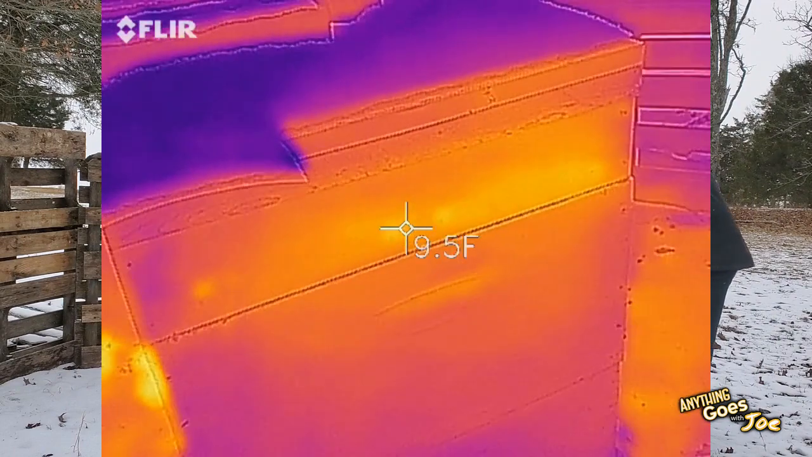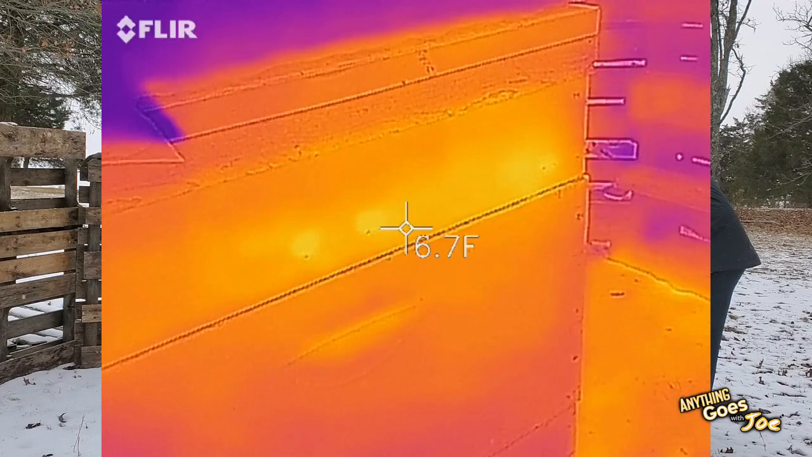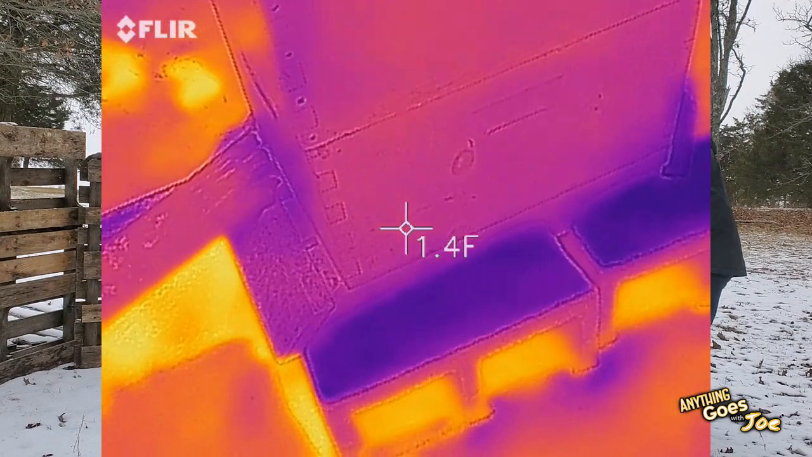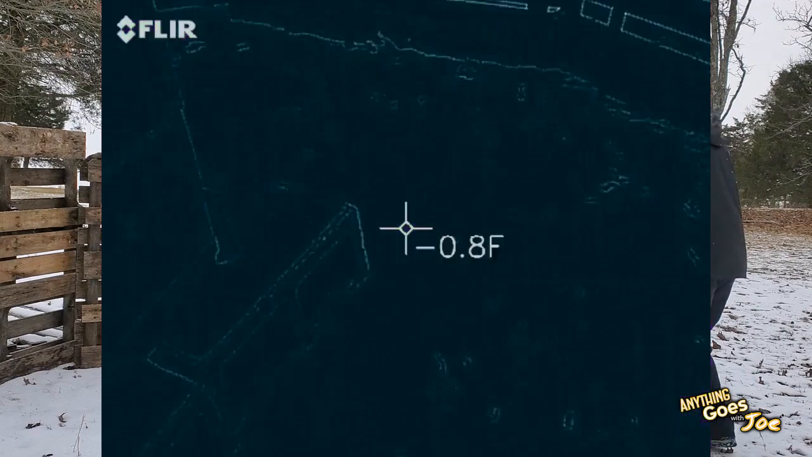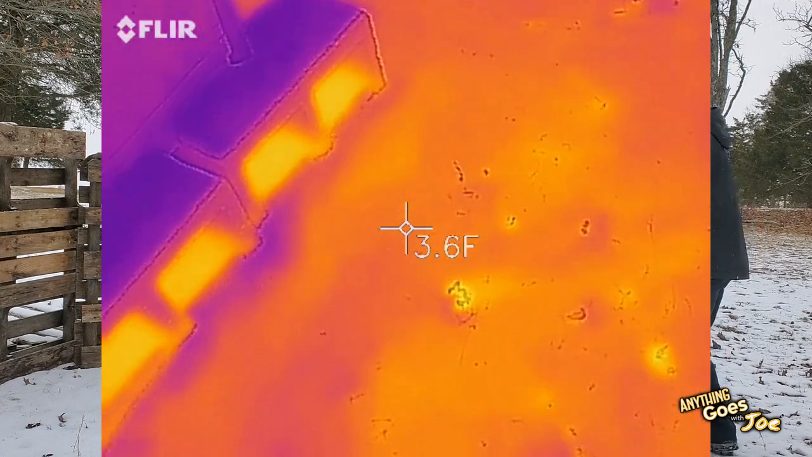You can actually see a heat layer right underneath the sugar board, and how much colder the bottom of the hive is. It's only about 1 degree at the bottom, about 5 degrees at the top. The snow, well, snow's about 3 to 4.